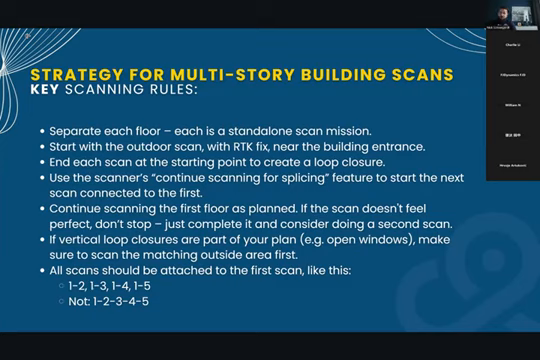Use your scanner's continue scanning for splicing feature. If you don't know what it is, I will show you later. To start the next scan and connect it to your first outdoor scan. Then continue the first floor as planned.